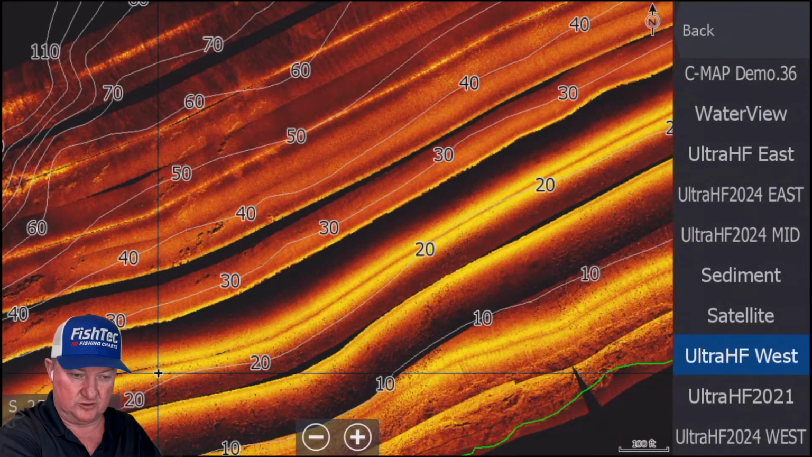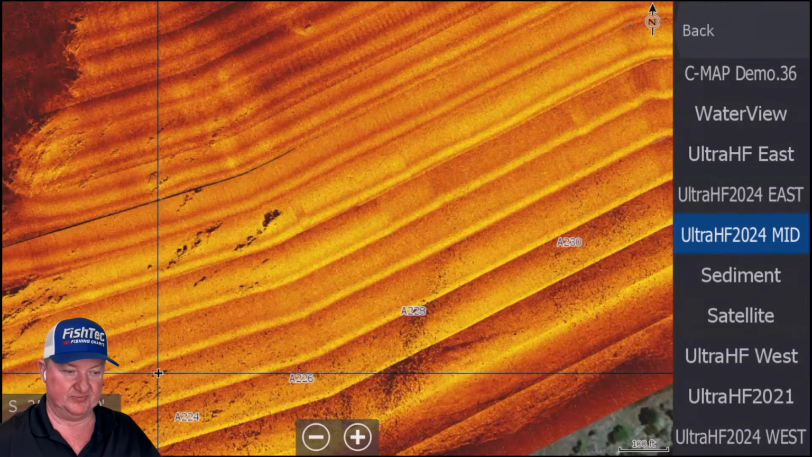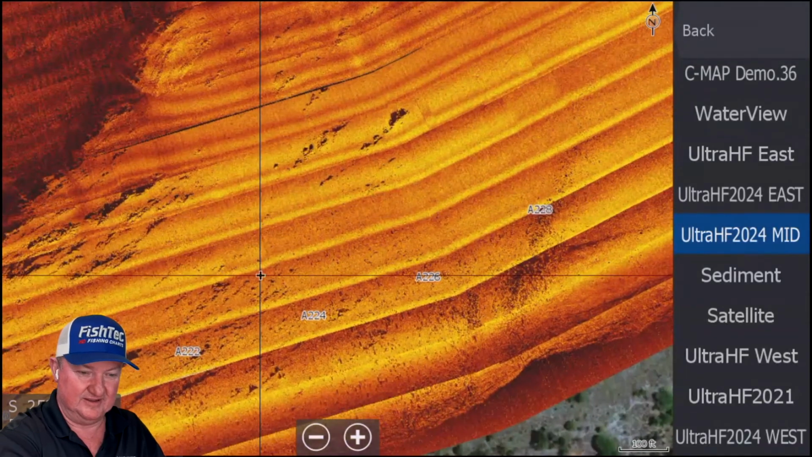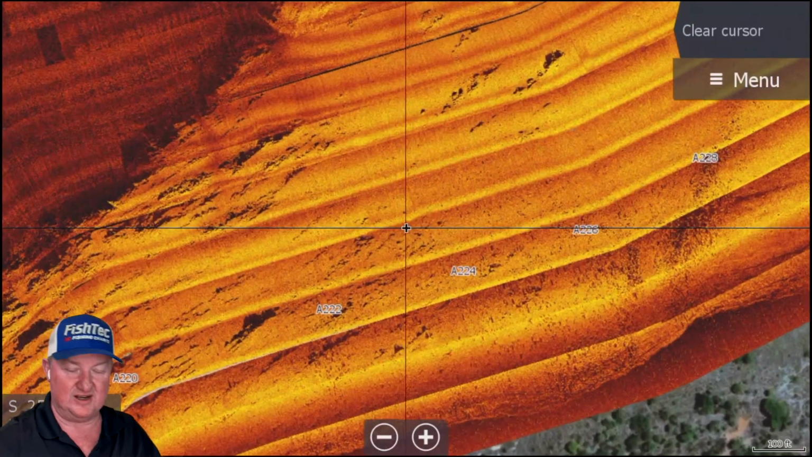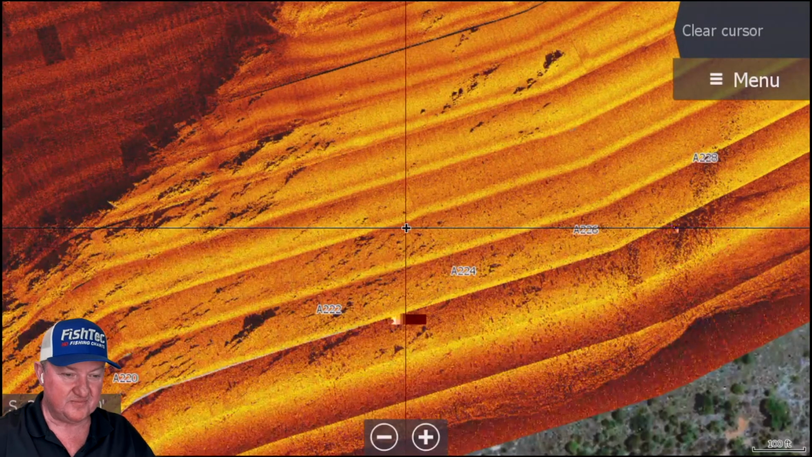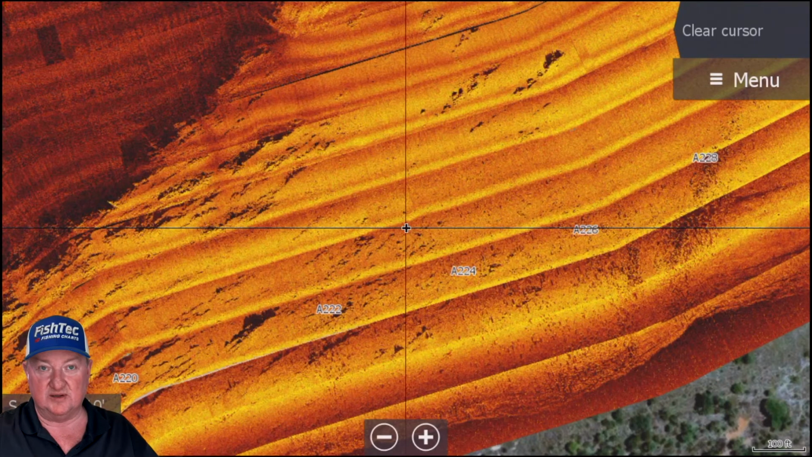Change that over to UltraHF 2024 mid. It's just, guys, you've really got to appreciate what we have here in South Africa. And the only reason why we have it is because I'm so damned obsessed with this technology.